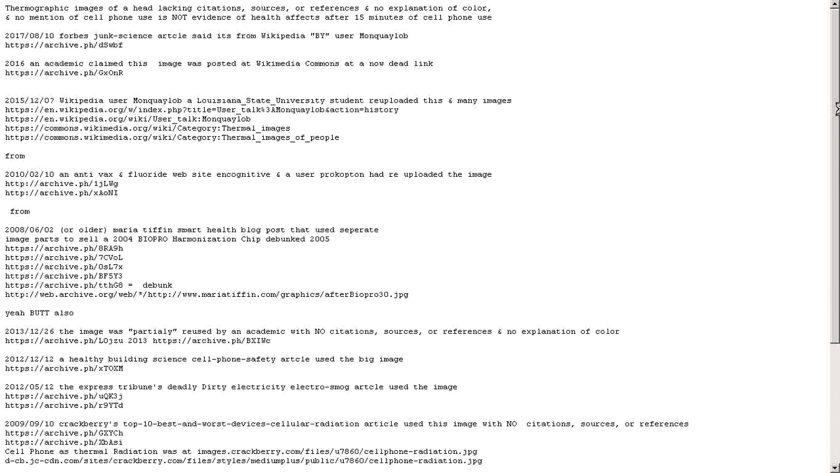A 2017 Forbes Junk Science article said it's from Wikipedia and by a user named Monquaylob. A 2016 article in an academic work claimed this is an image that was posted on Wikimedia Commons at a now dead link and gave a link to it.